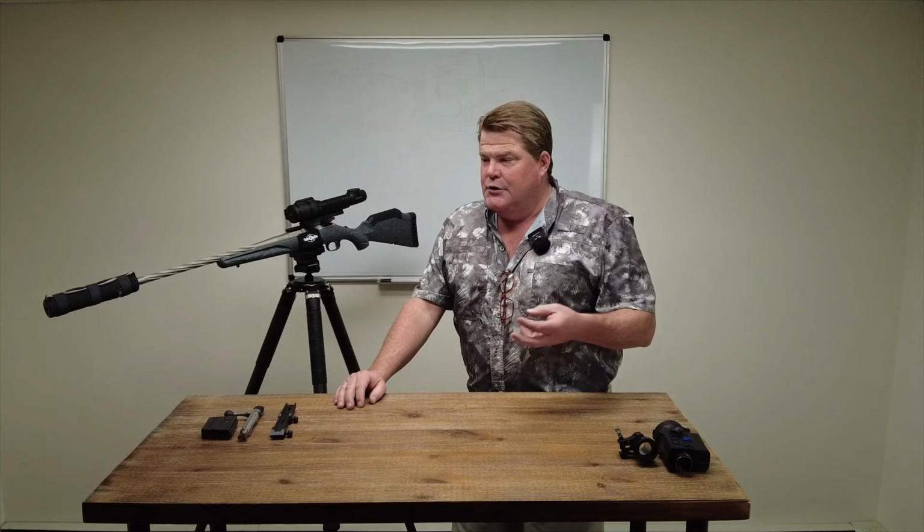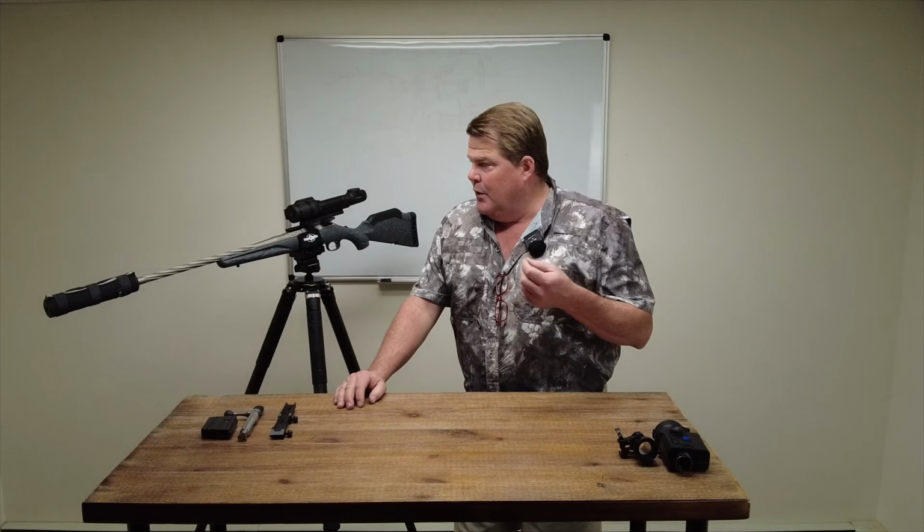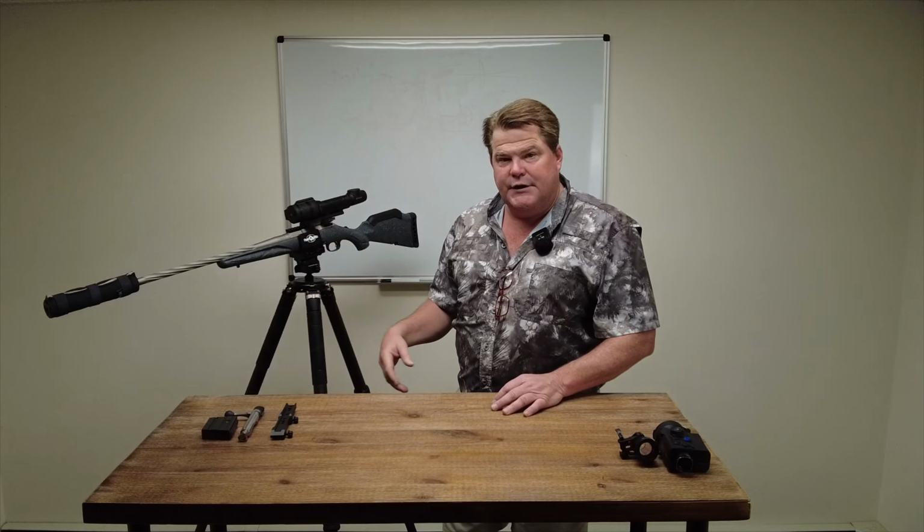So today, we're going to show it to you on a 22 rifle. We're going to show it to you on a 12 gauge shotgun, shooting some 3-inch double-aught buck magnum loads. We're going to put it on this little Ruger here, 6mm ARC, and pop it over on an AR platform. I'm going to go through that as quickly as I can.